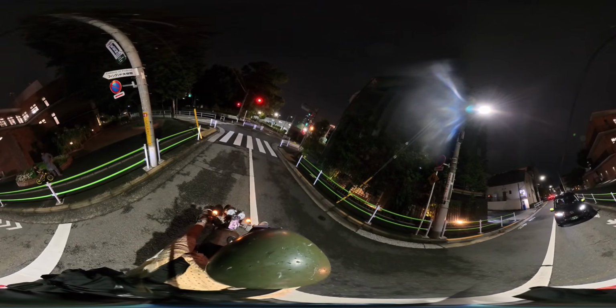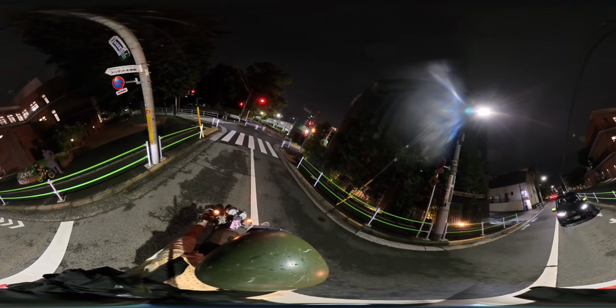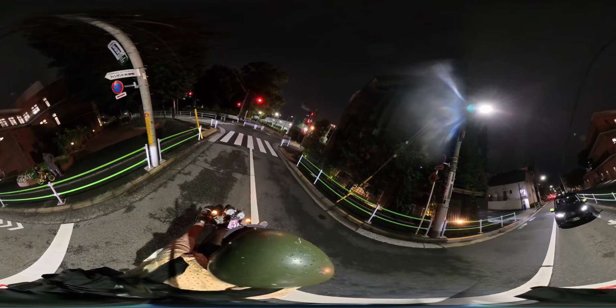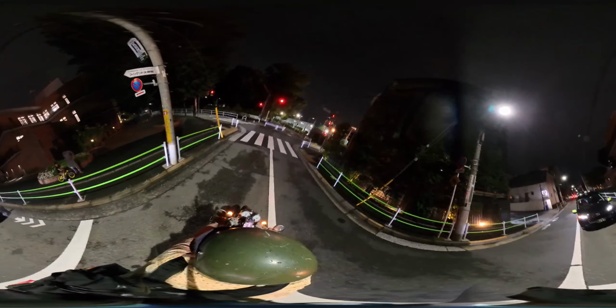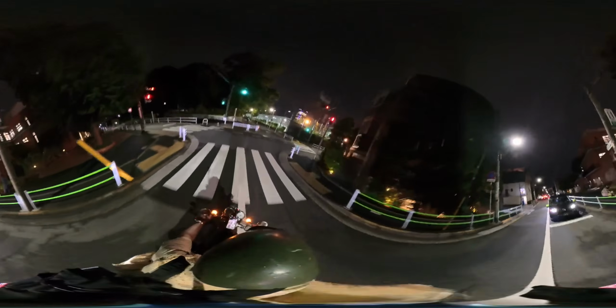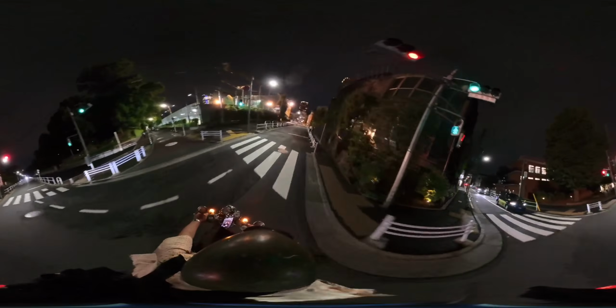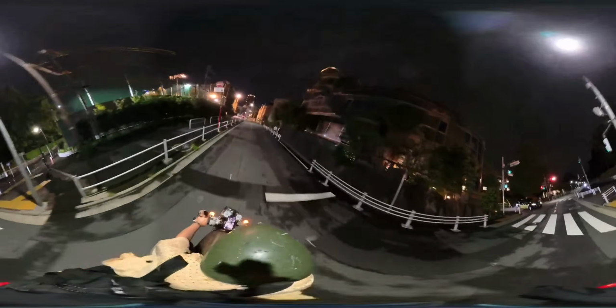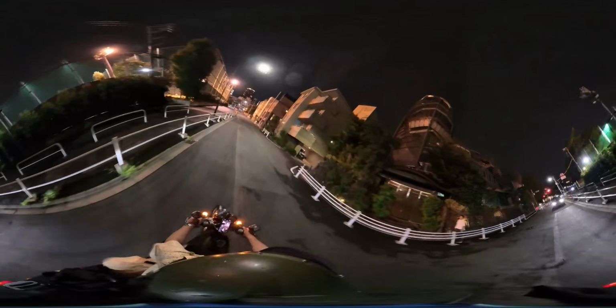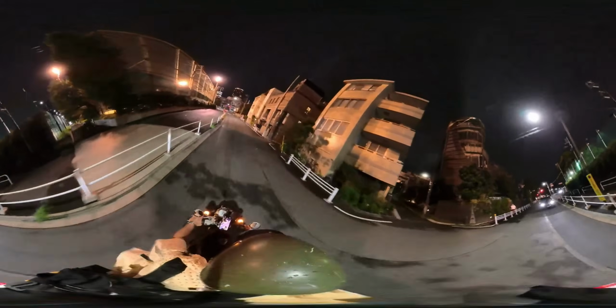I mean, you have to assume if there's 200 countries in the world, do they all have embassies in Tokyo? I bet they do. I bet 90% of them do. This is a crazy building on my right. I forget what it is, but I gotta go find out what that place is.